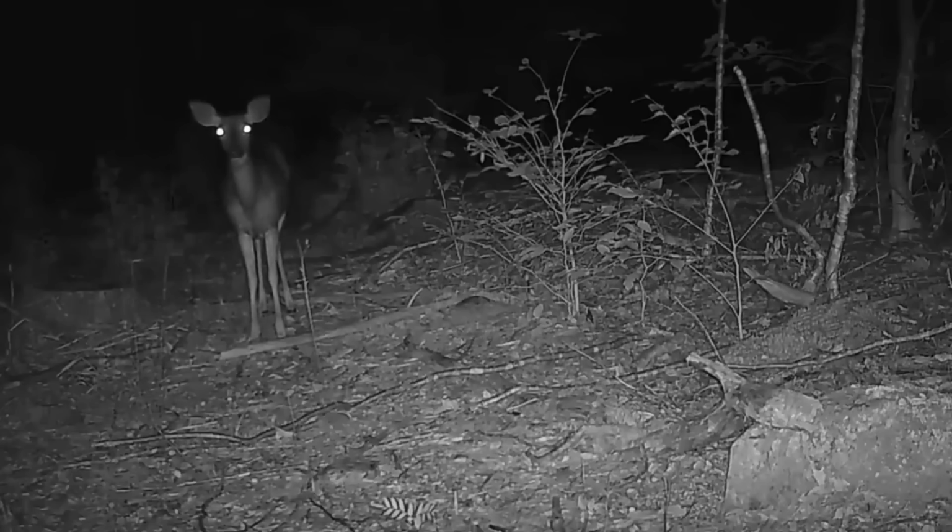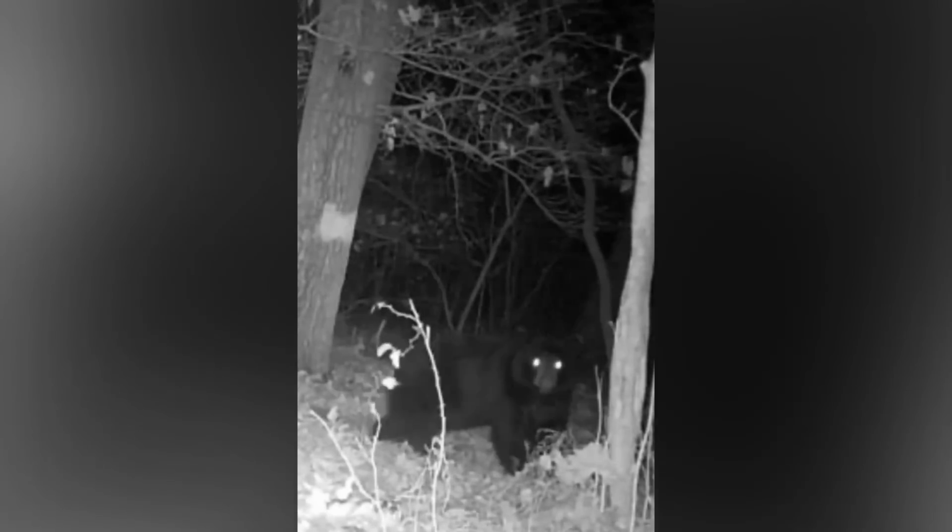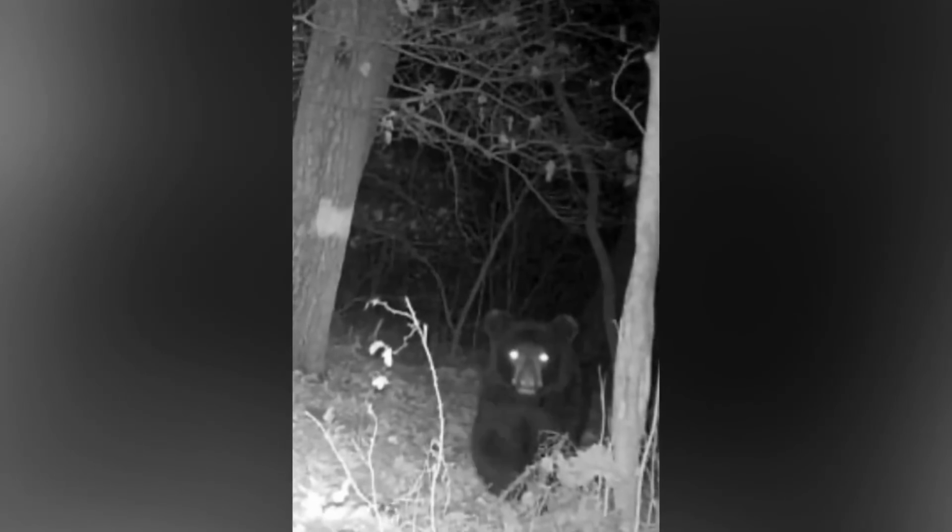Trail cam catching animals doing their usual stuff is old. Animals catching trail cam recording them is new these days. Take this bear for instance. He was going on his way when suddenly he turned towards the camera, giving it a look like acknowledging the fact that the camera is there.